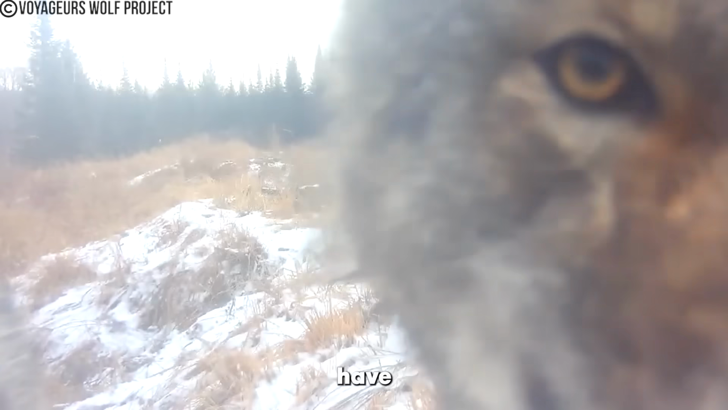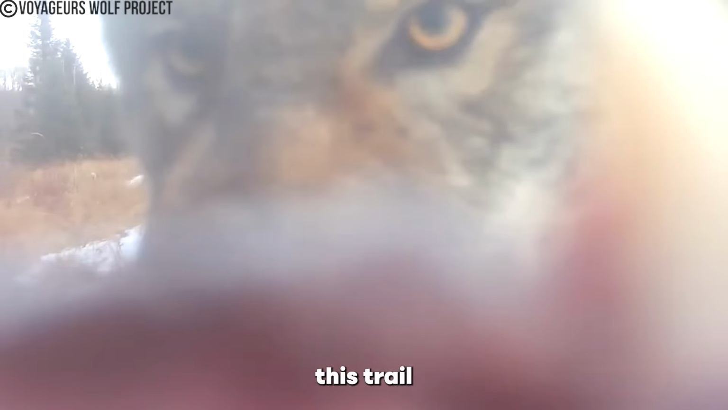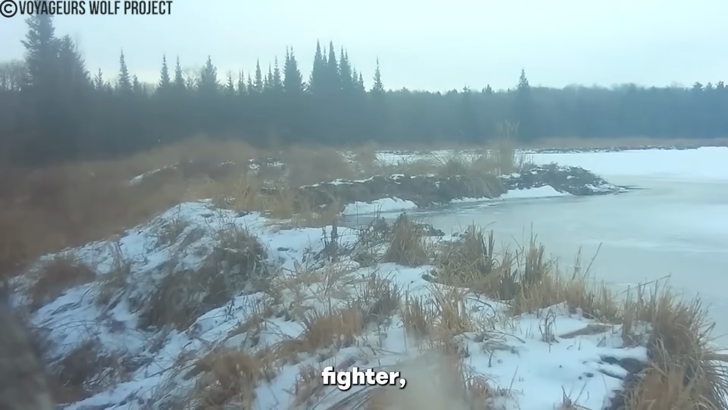Most trail cams wouldn't have survived a second of this attack, but this trail cam was a real fighter, fending off 3 wolves trying to bite into it at once. But of course the wolves weren't going to stop trying, were they?